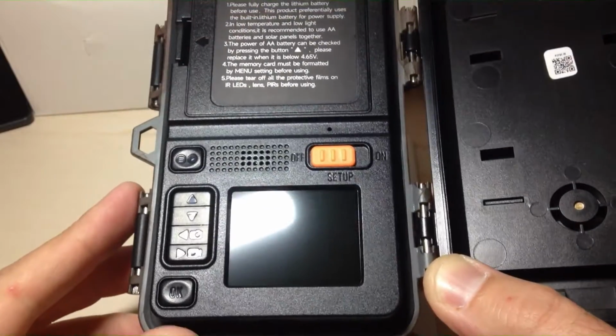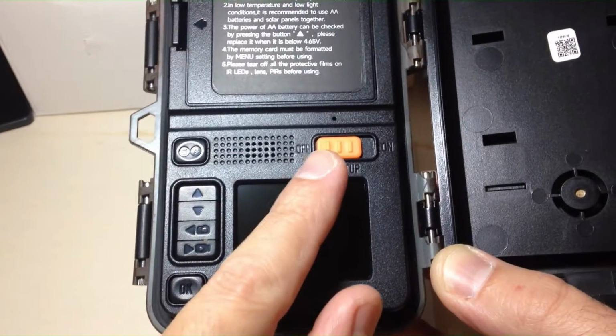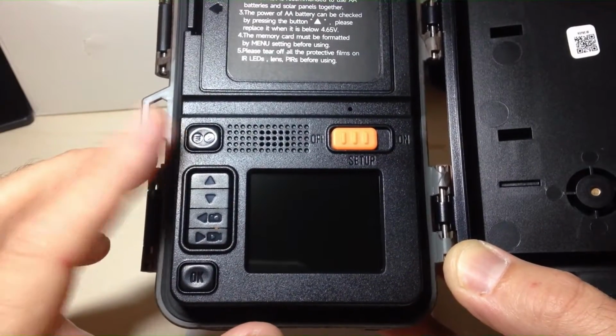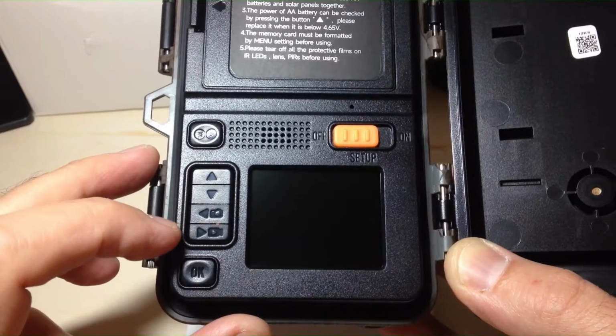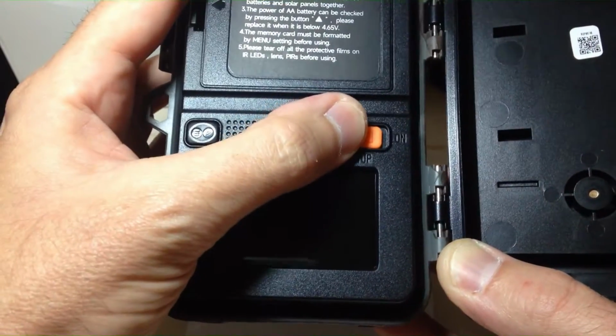All right, so I'm going to try and walk you through at least some of the basics of setting this camera. You've got a switch up here at the top, off, setup, and on, 3 different positions. And it's pretty simple. You've got your menu button up here on the top left. You have an up, down, left, right button, and then OK. Let's go ahead and we'll turn it to setup.